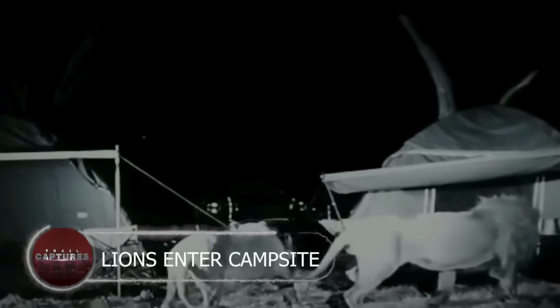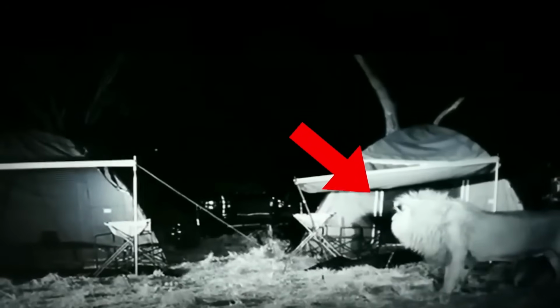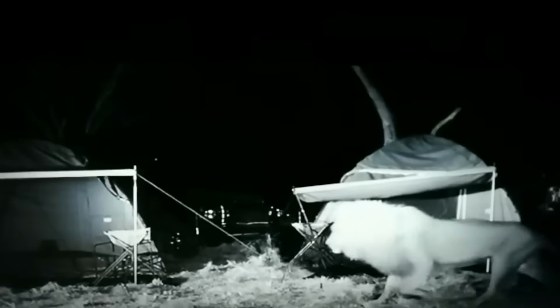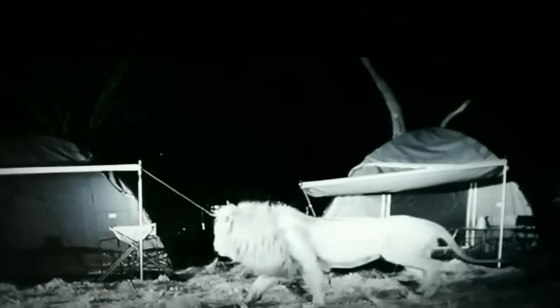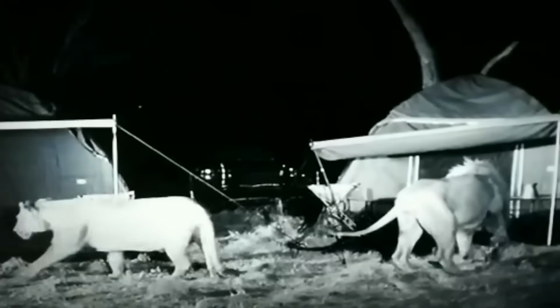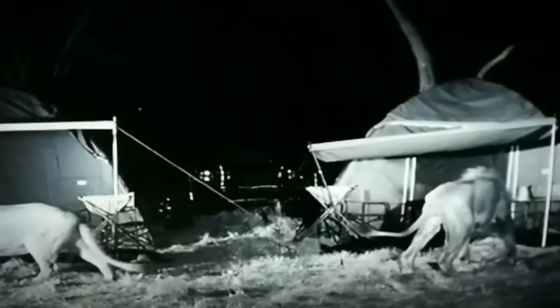Lions enter campsite. Imagine camping in Brazil, surrounded by friends, when suddenly curious lions enter your campsite. Heart-stopping, right? Thankfully, the lions were more curious than menacing. The trail cam captured the chilling encounter of these wild felines exploring the campsite.